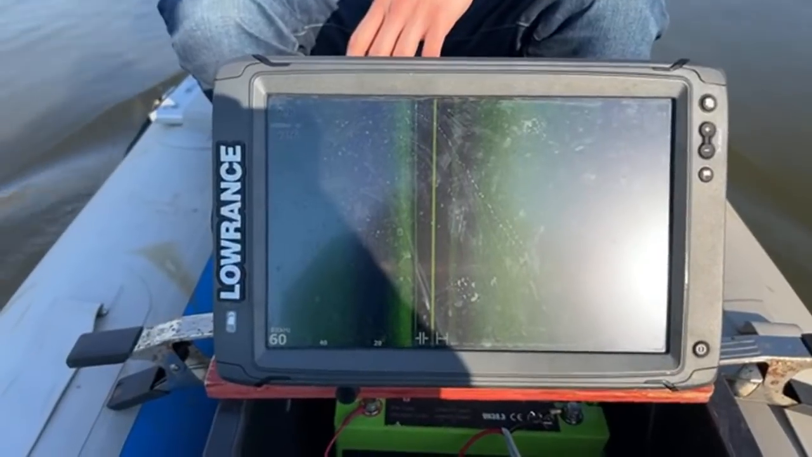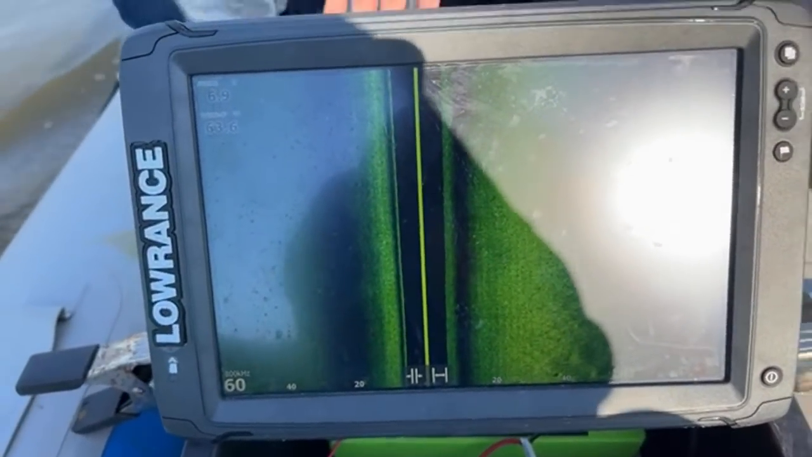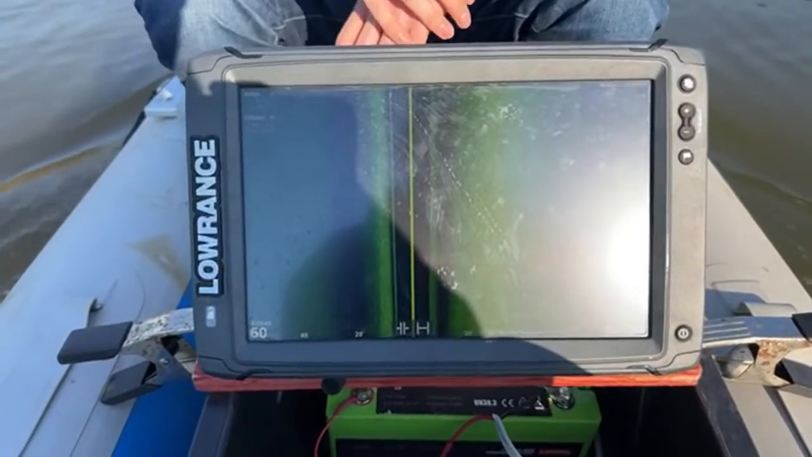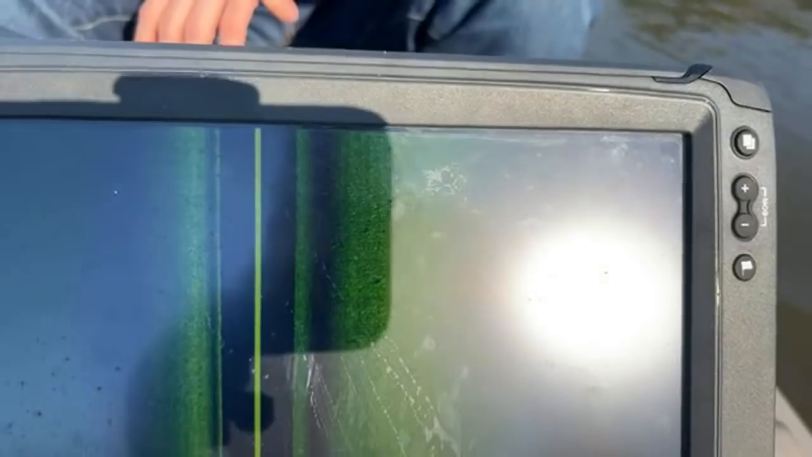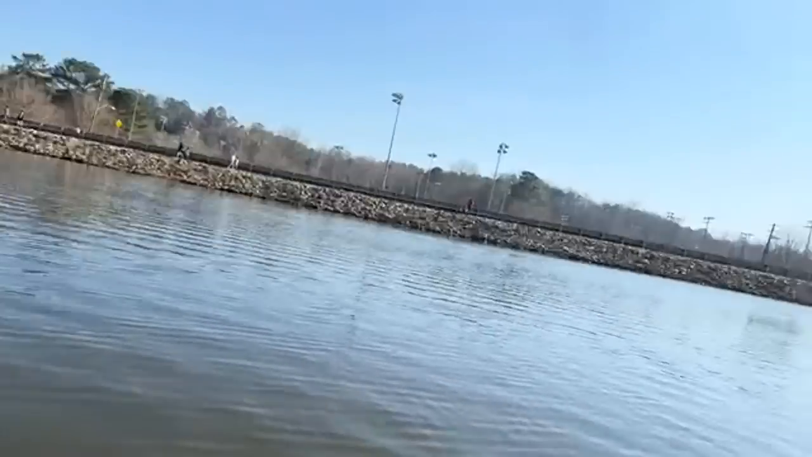I feel like when you're reading sonar, you always see what you want to see. It's more rounded than square. Yeah, look, you can see all these rocks. No cars.